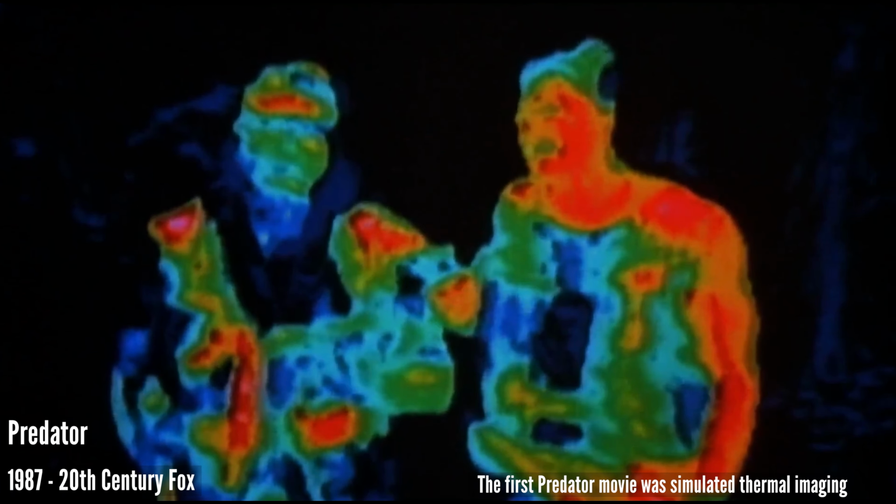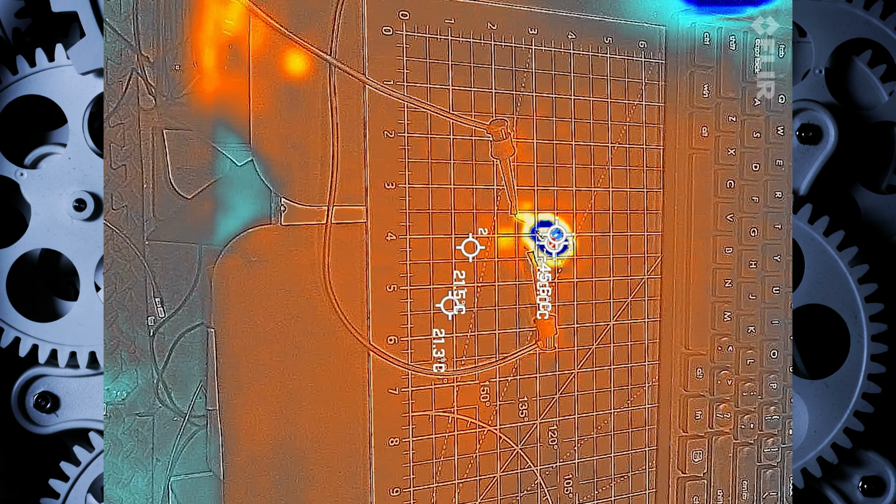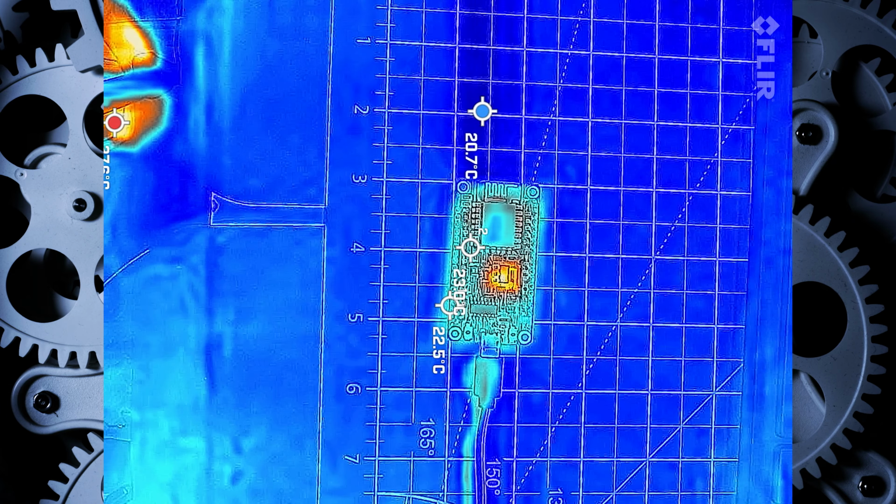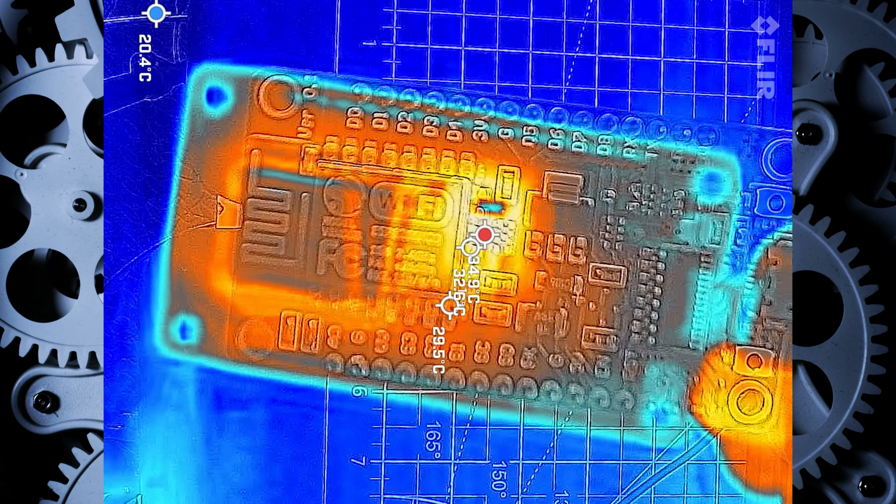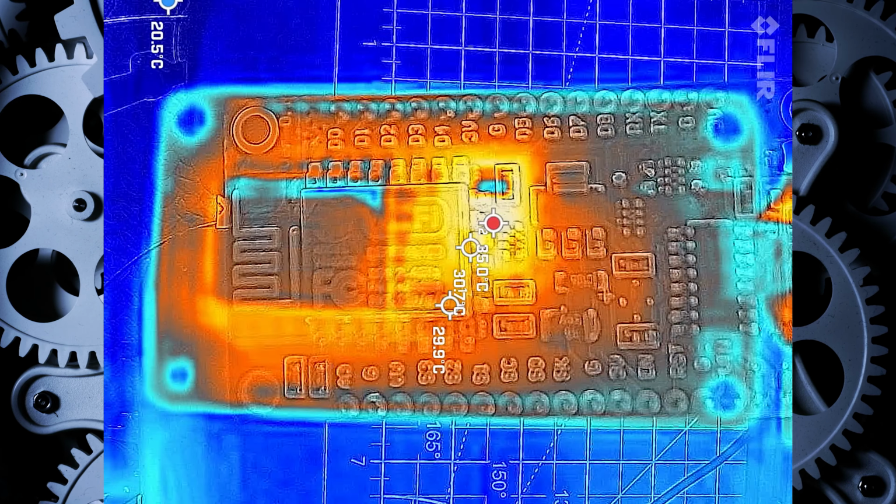The first time I saw thermal imaging was way back in 1987 when they released the Predator movie, and that thermal vision was honestly some of the coolest stuff I had ever seen at the time, and I actually saw that movie in the theater. Fast forward to today, and I've been using a thermal imager now for a couple of years for various things. I do a lot of different electronics here at the house. I'm able to see a device and see where there might be a hotspot drawing more current, and just really a visual representation of the heat footprint being put out by anything, including single board computers.